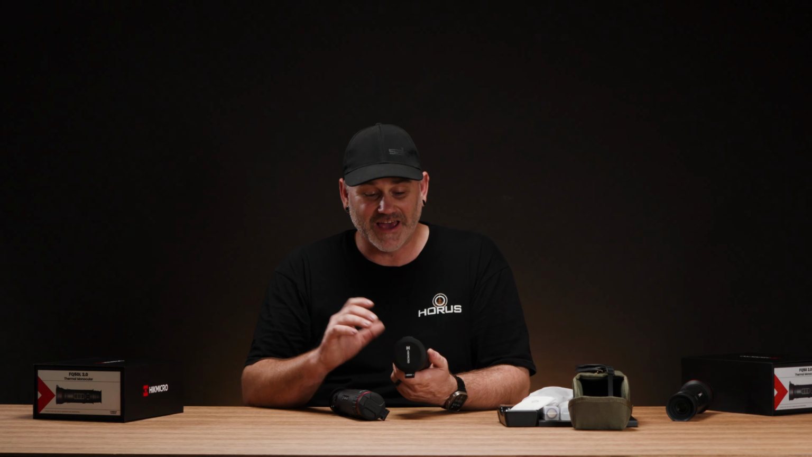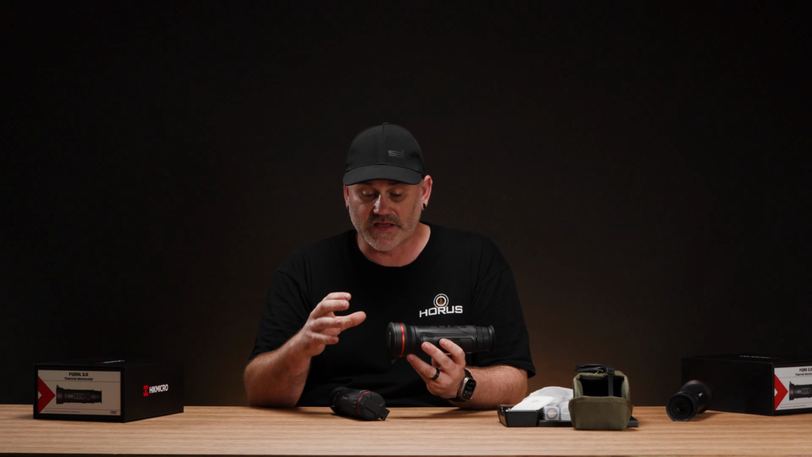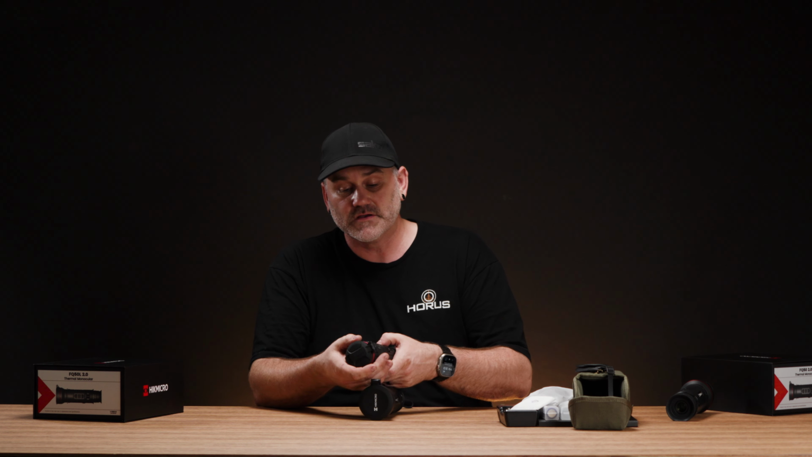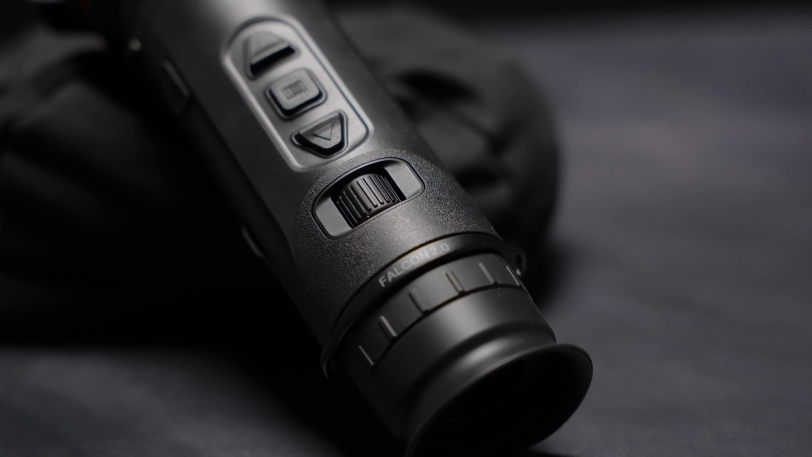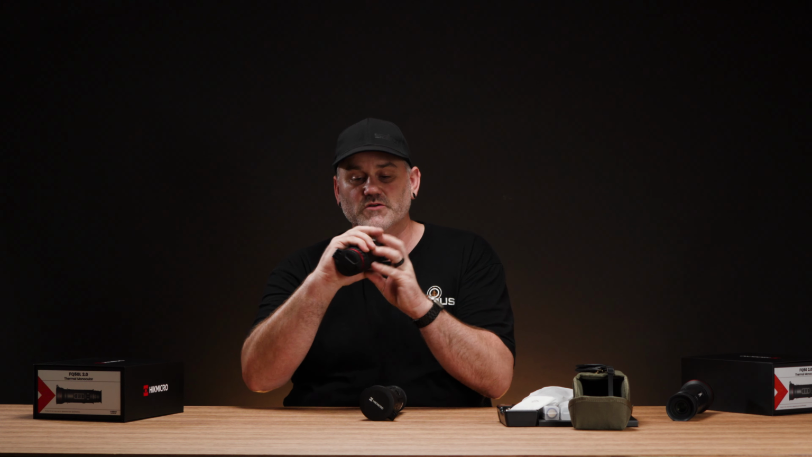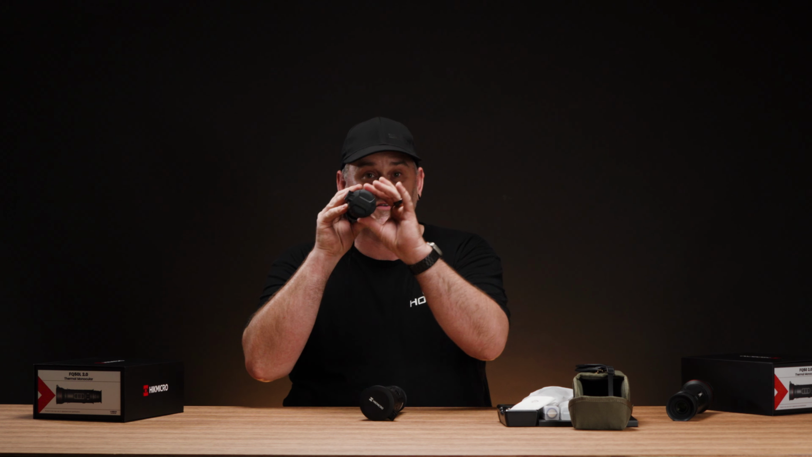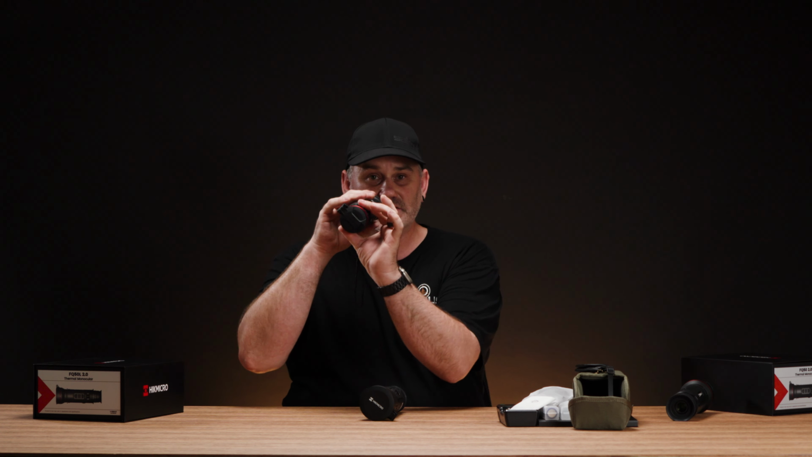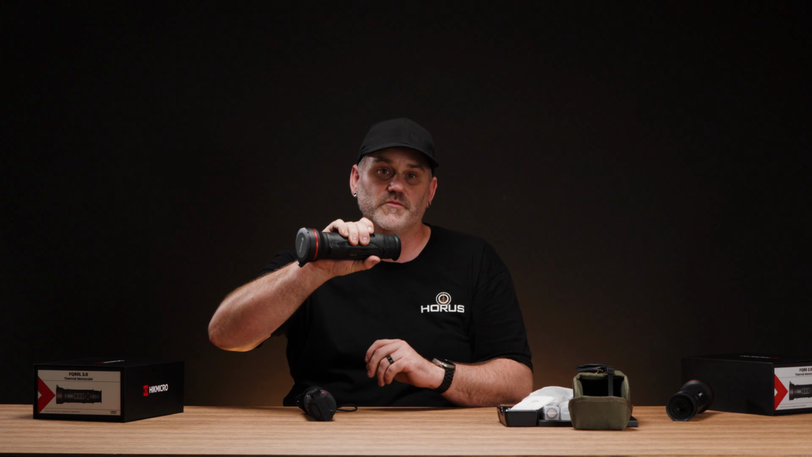One of the other big changes in this whole series of the 2.0 from Condor and Falcon lines is they've taken the focus for downrange from here to this little dial back here, which I think is really good. What I have noticed using these is that, one, it's two-hand operation. It's difficult, almost impossible, to do that with one hand. But also, if this is on a tripod or a mount, and you do that, you're getting a bit of movement in the whole thing. Whereas on here, the whole thing's steady and you're just making this small movement, so you don't see that movement downrange when you are adjusting focus.